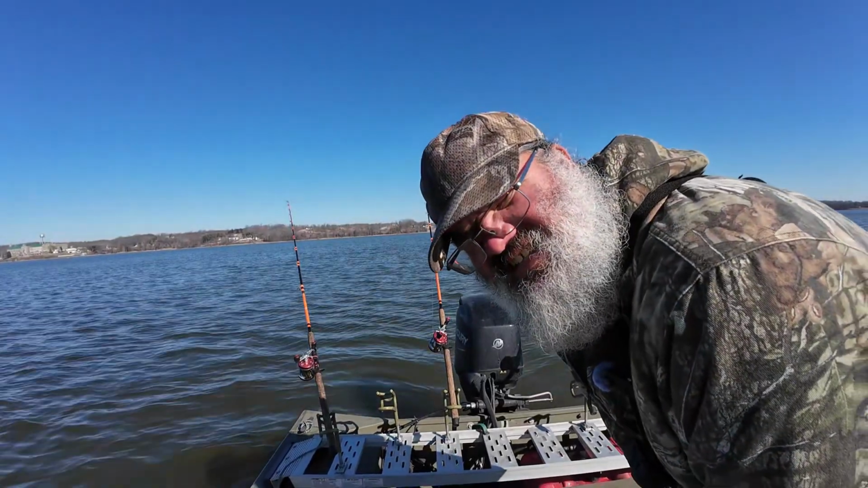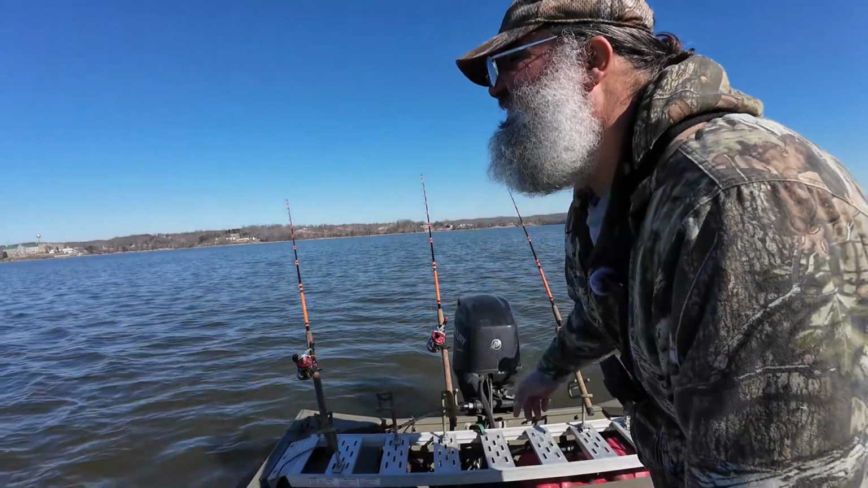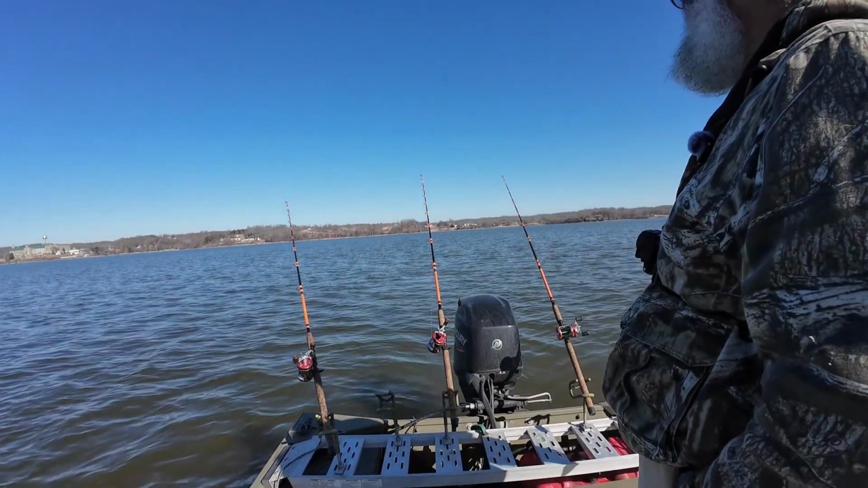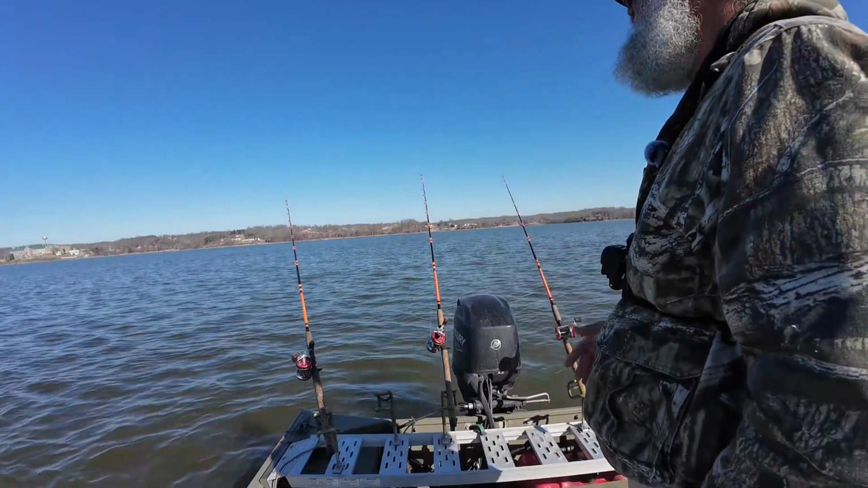All right, guys, this is the same kind of scenario we was in a while ago. We're about a quarter mile from where we was at a while ago when we first sat down. Steep drop off, we're sitting on the top of the drop off.